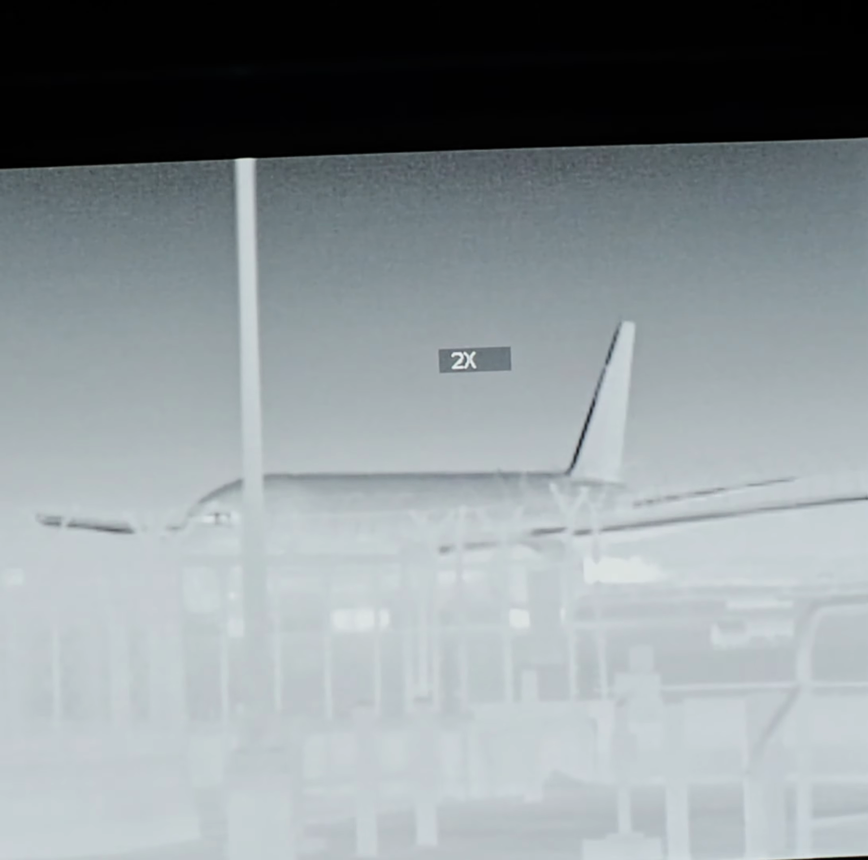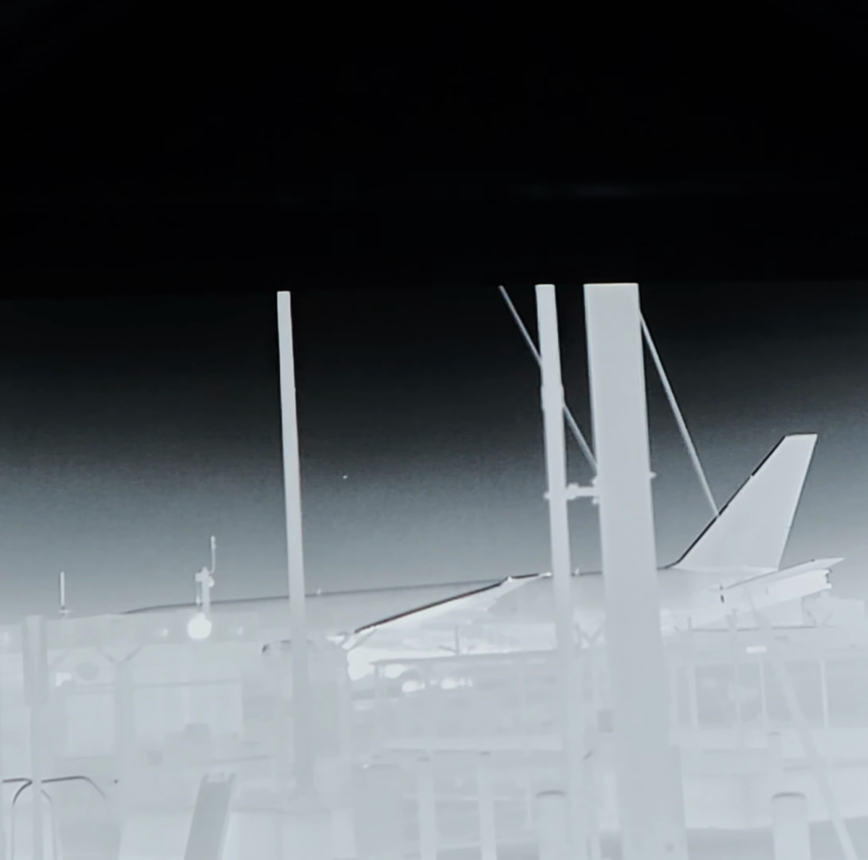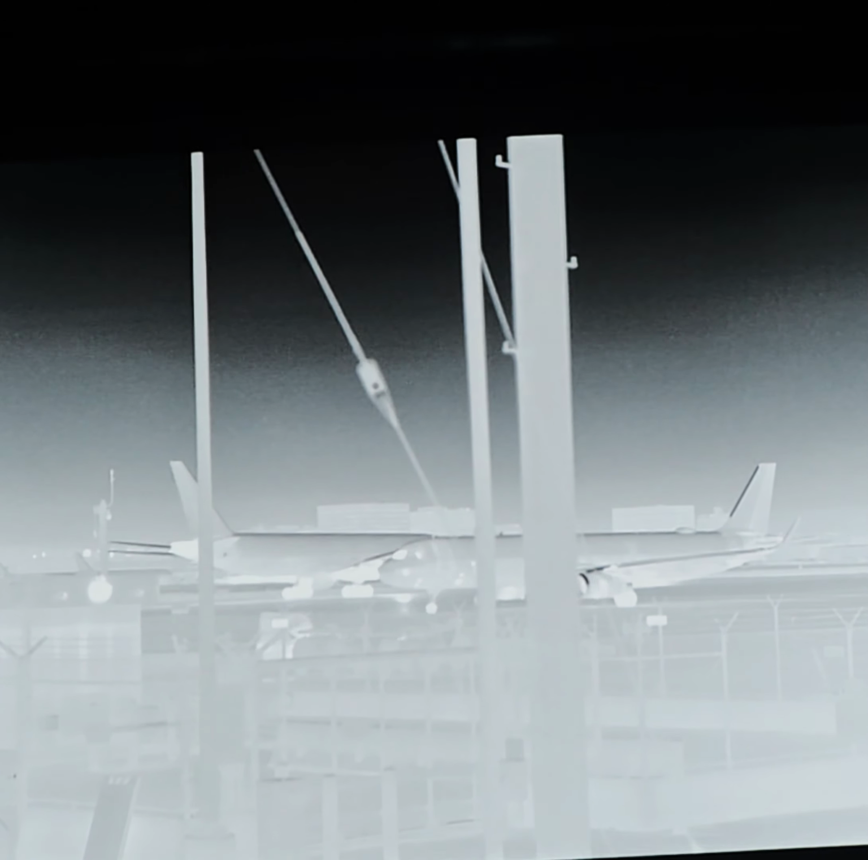This is not smoke, but heat. So this is white hot, and you see just how cold the top of the airframe is. The leading edges of the wings and the tail are just ice cold. But you can see how warm the tires are, and that's just from taxiing. You can see the heat coming from the cockpit. Nice and warm in there. Here we go on the takeoff roll, and you're gonna see how long this line is still.